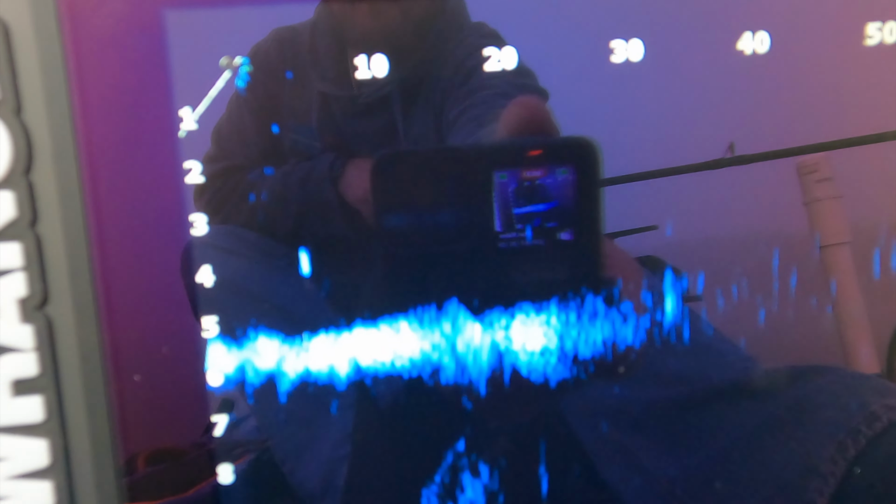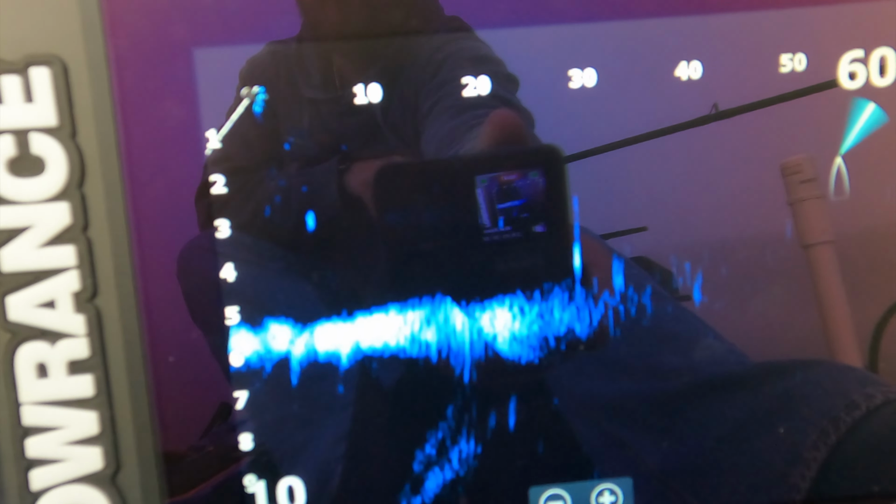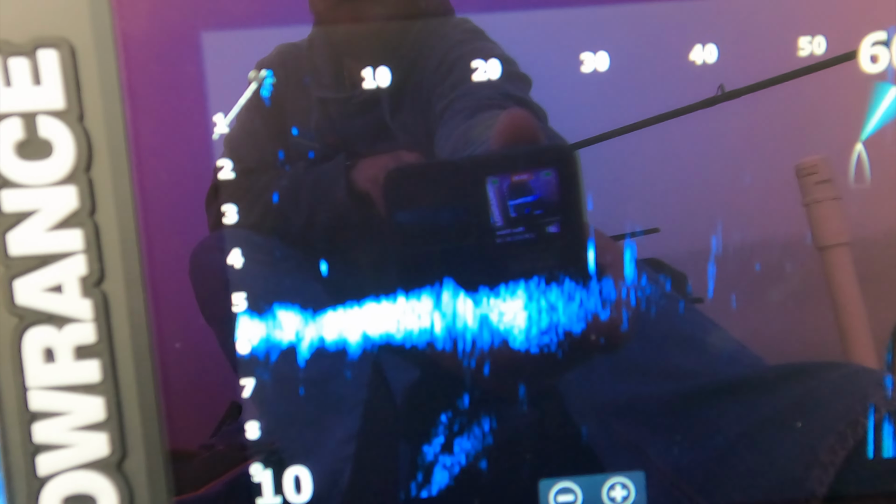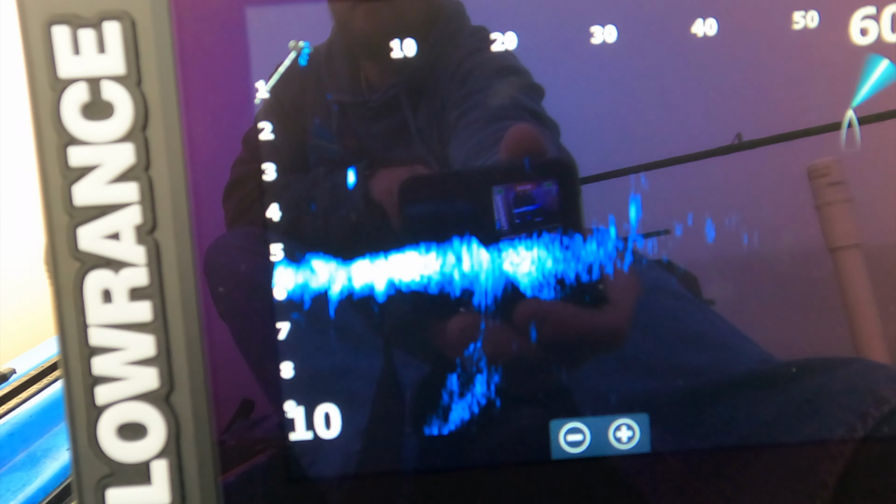Alright guys, here's the live target. As you can see, right at around a 4-foot range, that's my swim bait, moving up and down. Like I said, I gotta get used to this. Hopefully we're gonna catch some big old fish with it. Bouncing up and down.